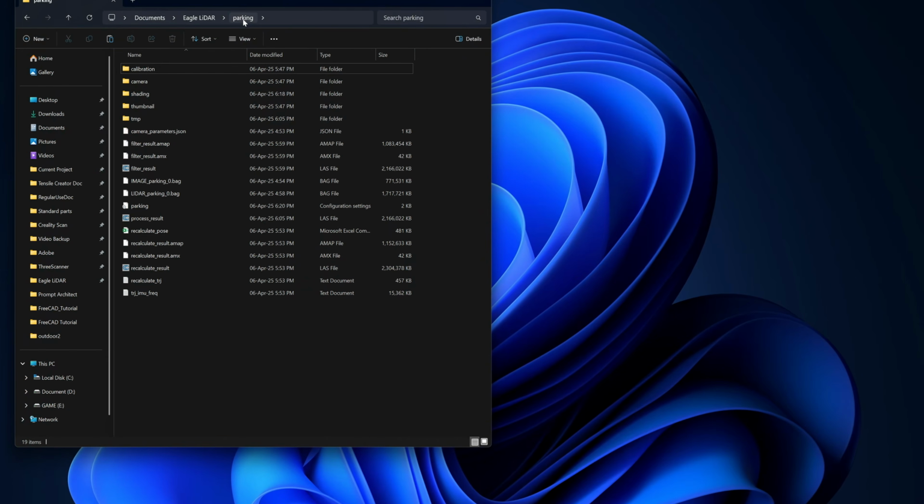If you look at your project folder, the parking, you will see that there are some new files that came in. This file is the original point cloud from the SLAM algorithm. It's 2.3 gigabytes, and this is a filtered version. It will filter out the noise. It's 2.1, and this is processed with a subsample. I'm going to use this one because it's the cleanest point cloud result from the 3D scan. And the recalculate pose is the trajectory coordinate.